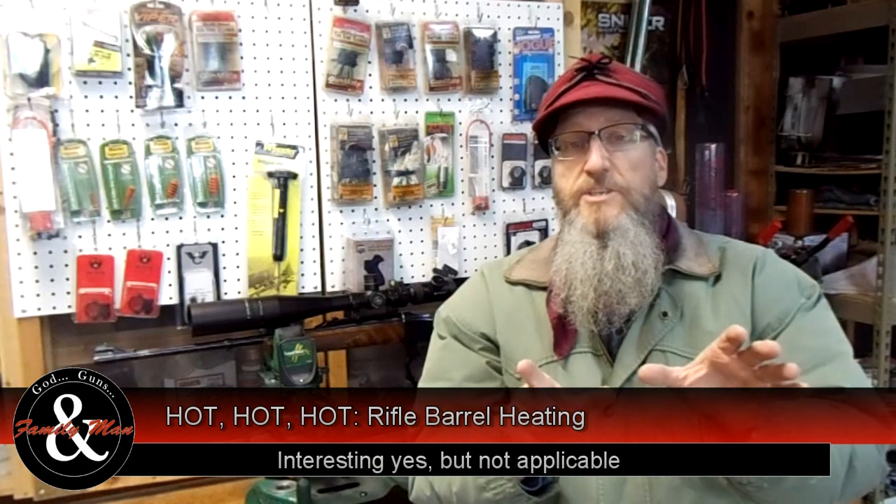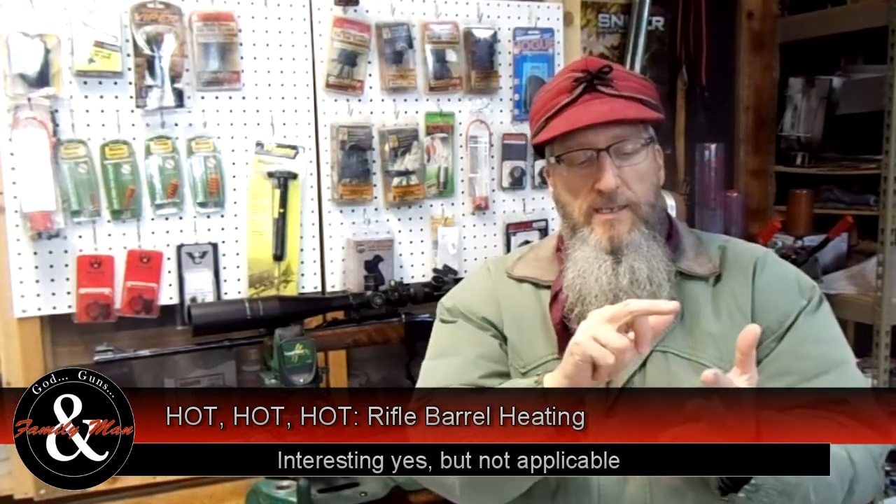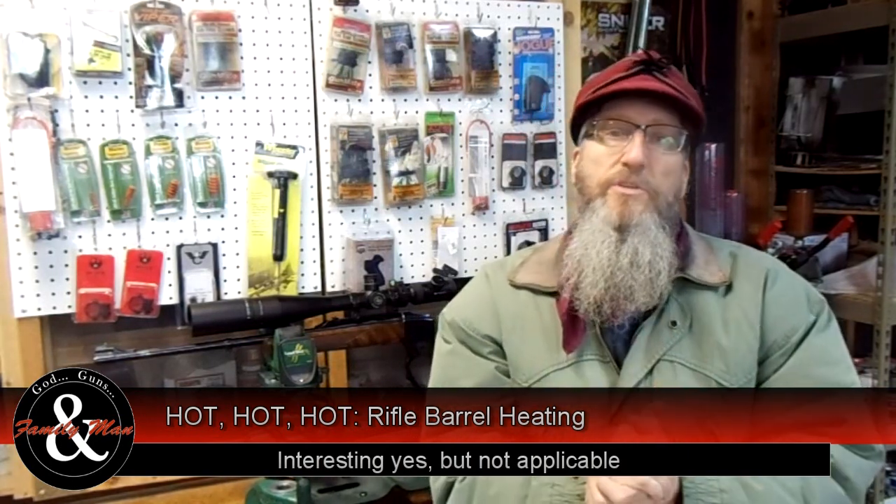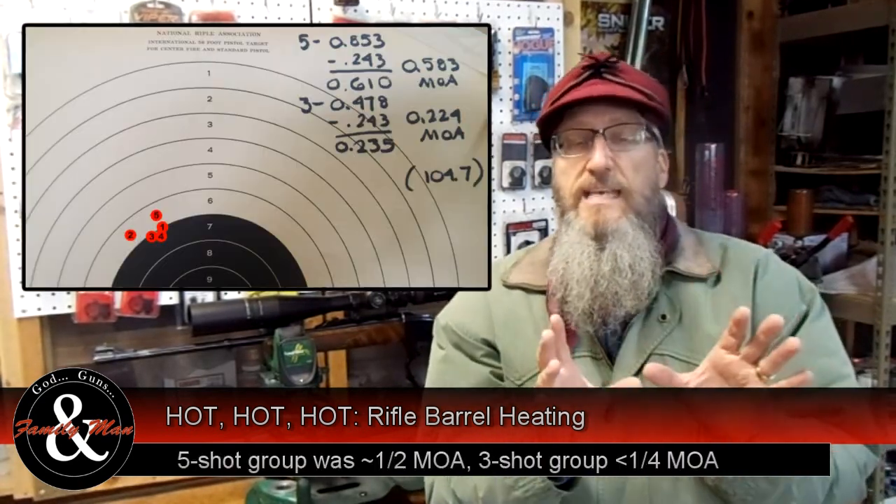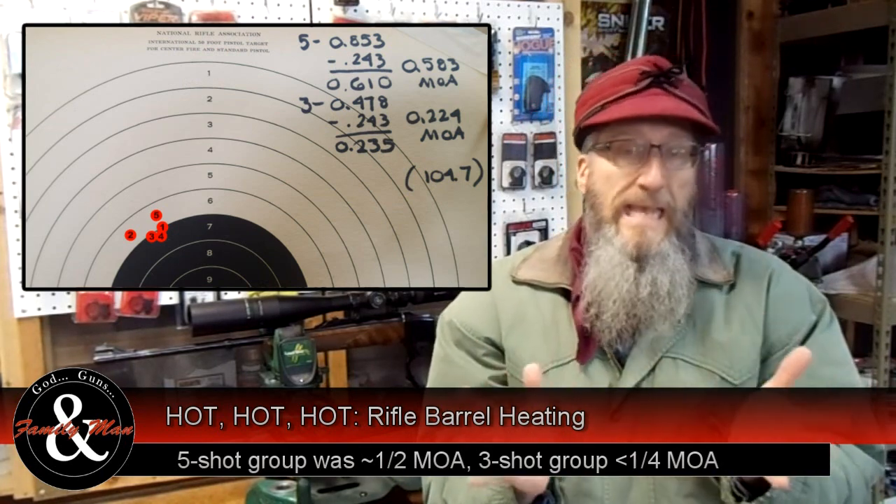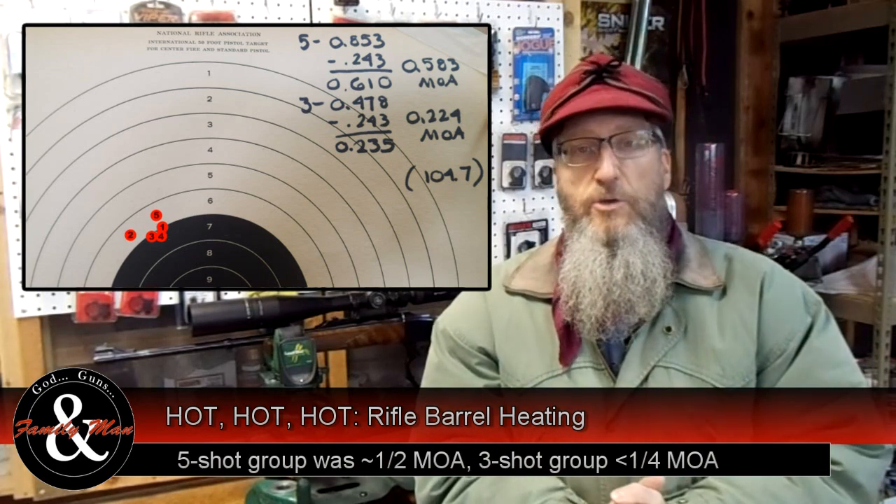So the take-home message is, yes, the barrel warms up, the chamber heats, and muzzle velocities increase because of that change in temperature, but it really didn't make much of a difference for those 5-shot groups or even the 3-shot groups. In fact, this gun shot fantastically all around: sub-MOA for 5-shot groups, and actually less than quarter MOA for that best 3-shot group.